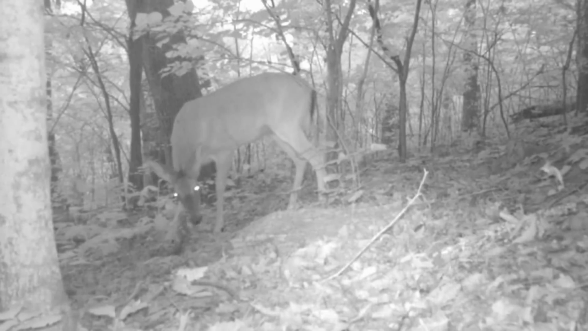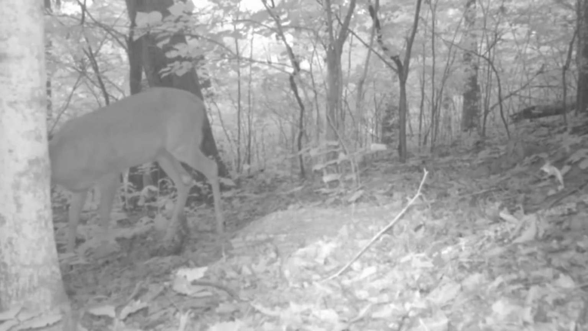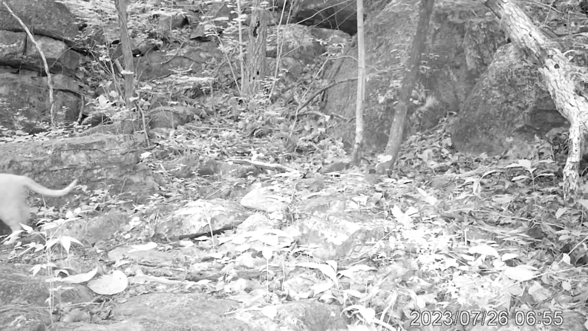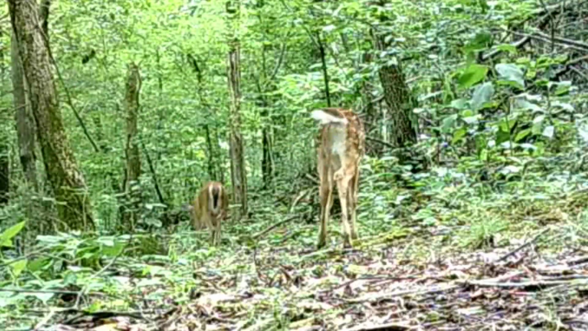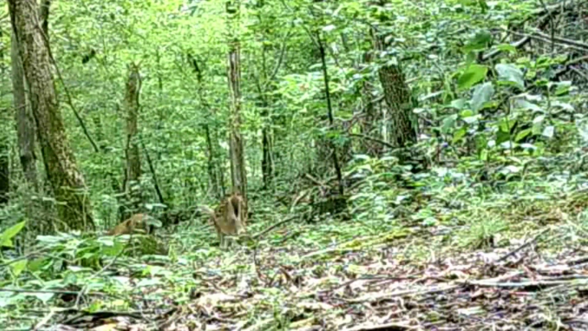And across the ridge, all these other animals are moving around at dawn. Coolest part of the day. And there's old Yeller moving down the rock early in the morning. And Mommy in her little pond. Moving down the trail.